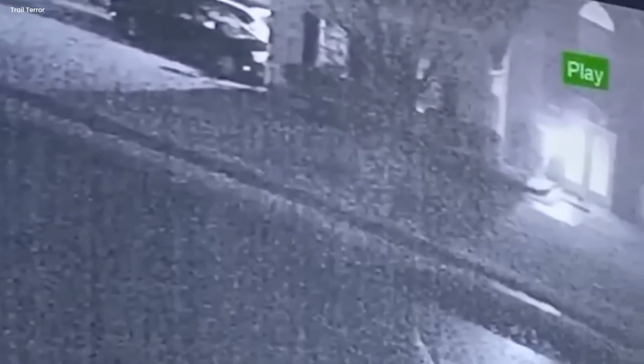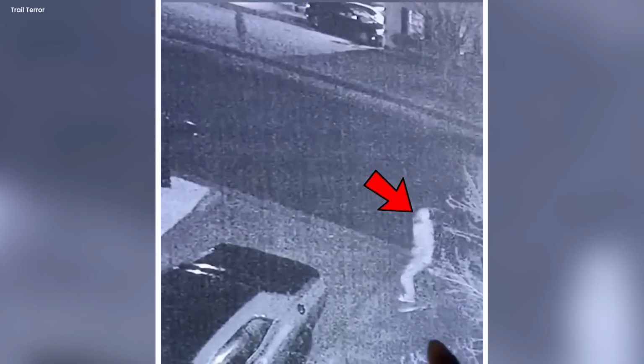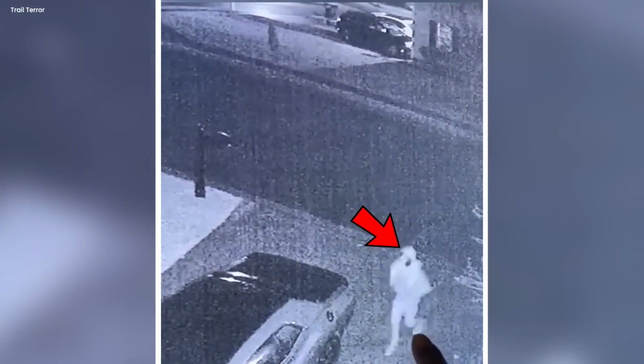A house was situated across the street. Suddenly, a white light materializes in front of the main door of the neighboring house. After some time, a shadowy figure emerges on the sidewalk across the street. It was actually a thief. Then we see a white light materialize coming from the right side of the frame. This proceeds to the car.